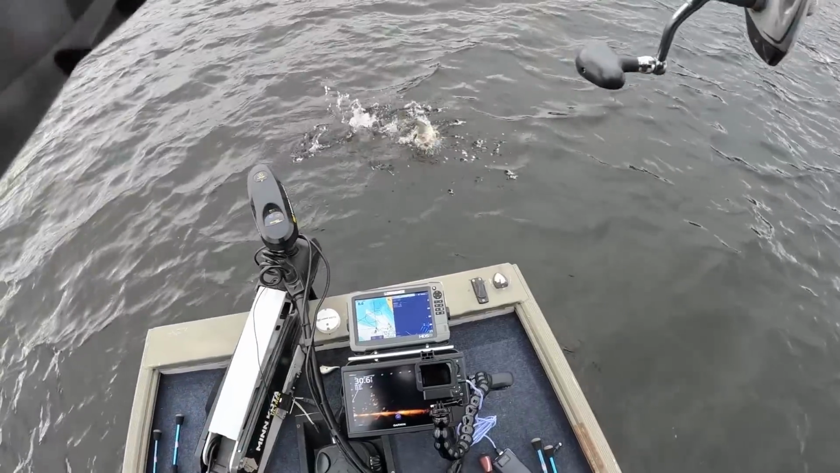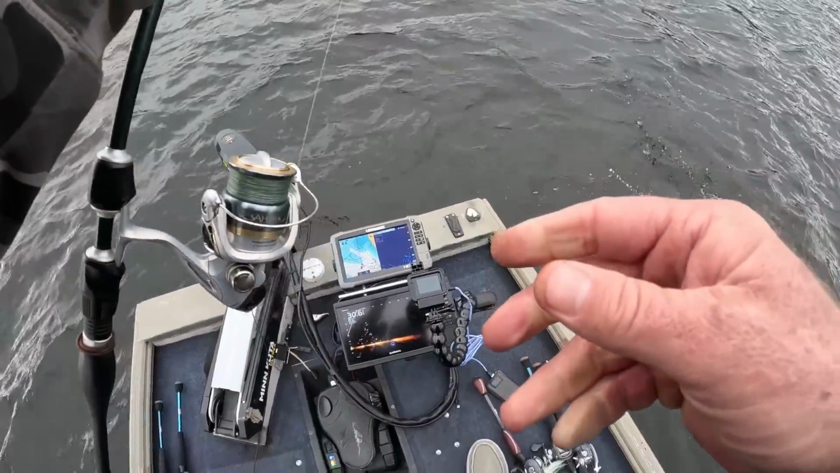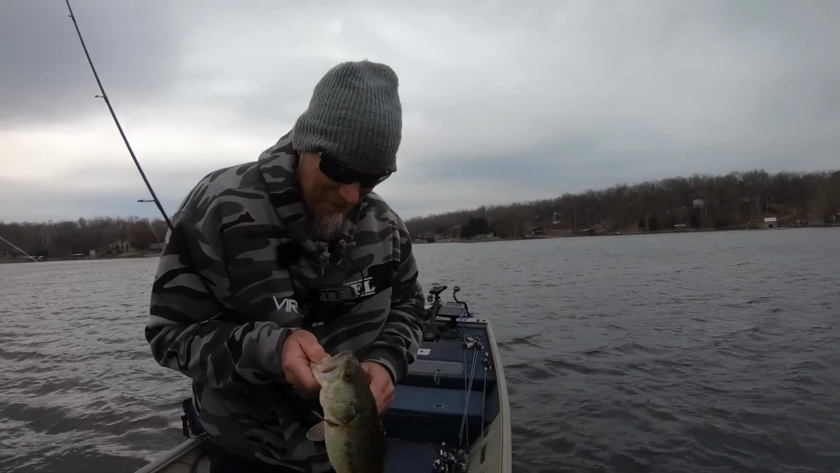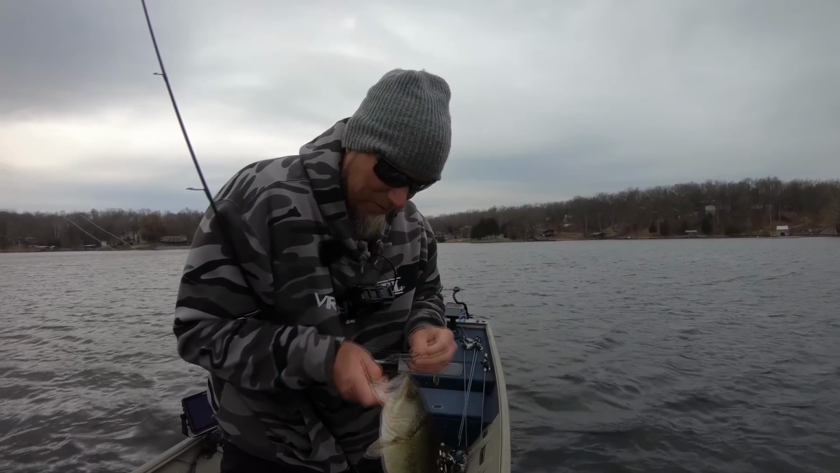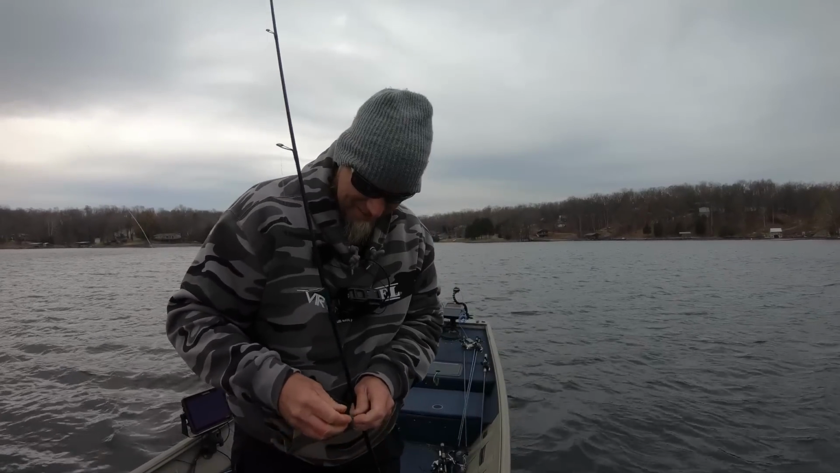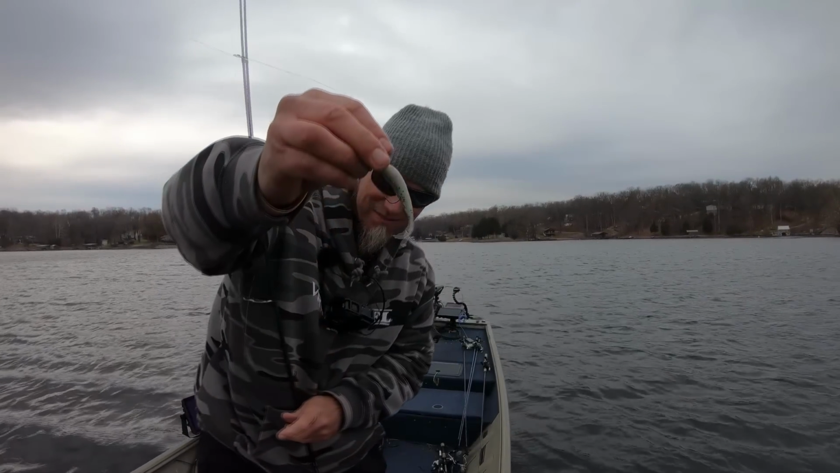Took a while. Oh, we got him. That was awesome, man. It's a big old wad of them right underneath the boat. I got line twists, knots, it don't matter. This little sucker, hey, it's fun.